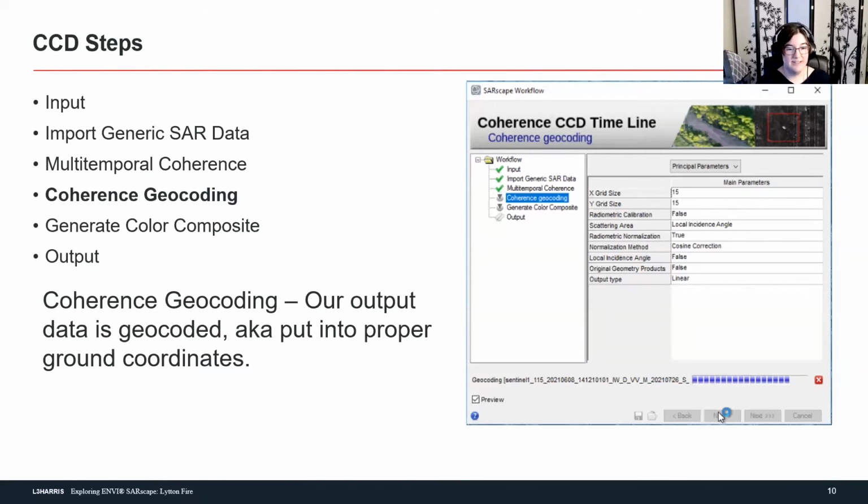So the next step is making sure it is no longer upside down and backwards. This is the coherence geocoding step. We take a DEM that we have included or downloaded, and we use that. With the satellite data that's provided, we can truly georeference our scene, putting it where it needs to be on the Earth's surface, no longer upside down and backwards. We can see where we are now.